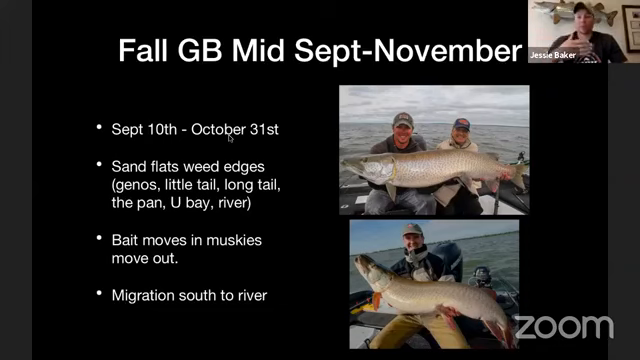We'll also get a push of whitefish in the river as well. Green Bay has a really big whitefish population. Our fish don't feed on them as much as, I don't think, Minnesota fish do, but they definitely eat some whitefish, and there's plenty of them to be had. The whitefish also make their way down to the river. So you get two different forage bases moving down to the Fox River to spawn in the fall, and that brings walleyes in as well. Walleyes definitely stack up in the river in the fall. But like I said, bait moves out, muskies move out, and it's a migration south. This is a great time to catch our fish.